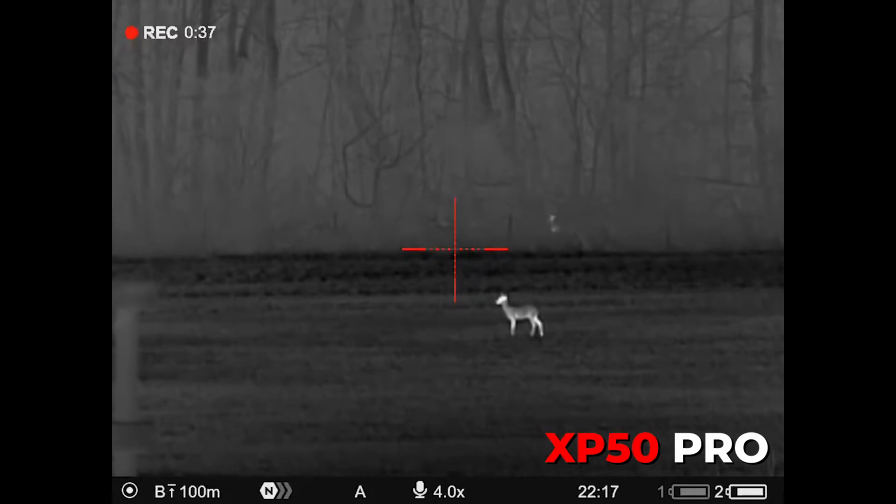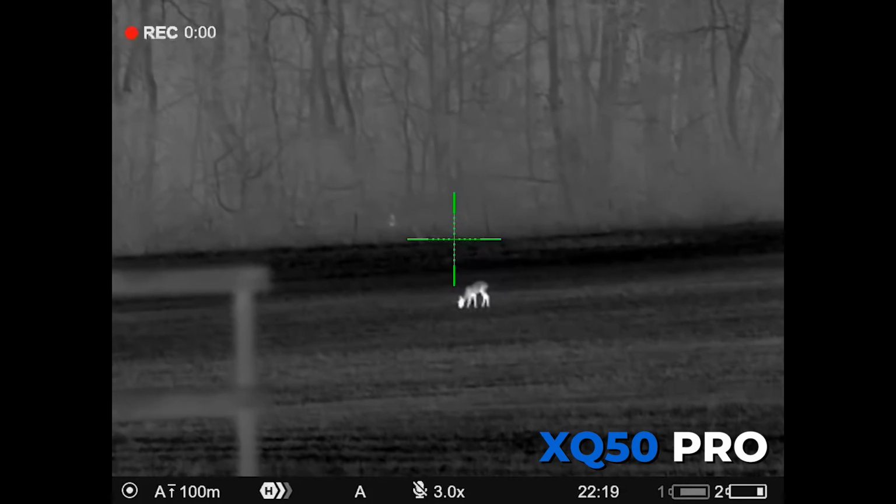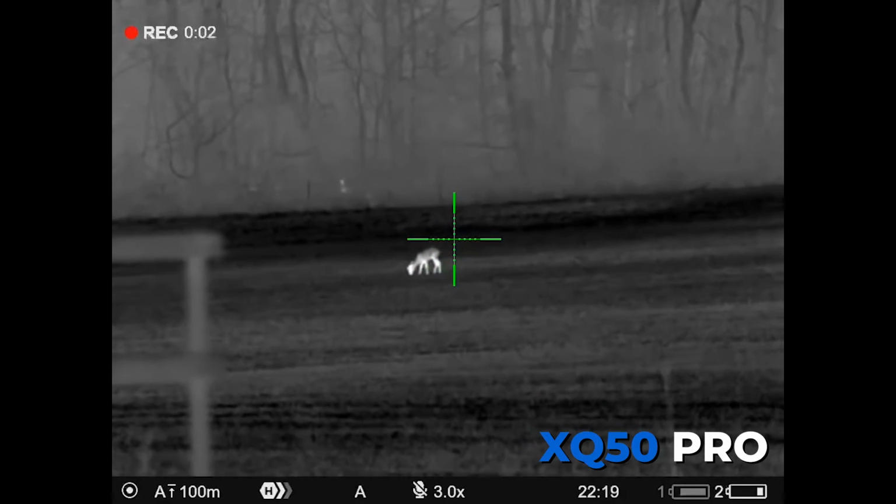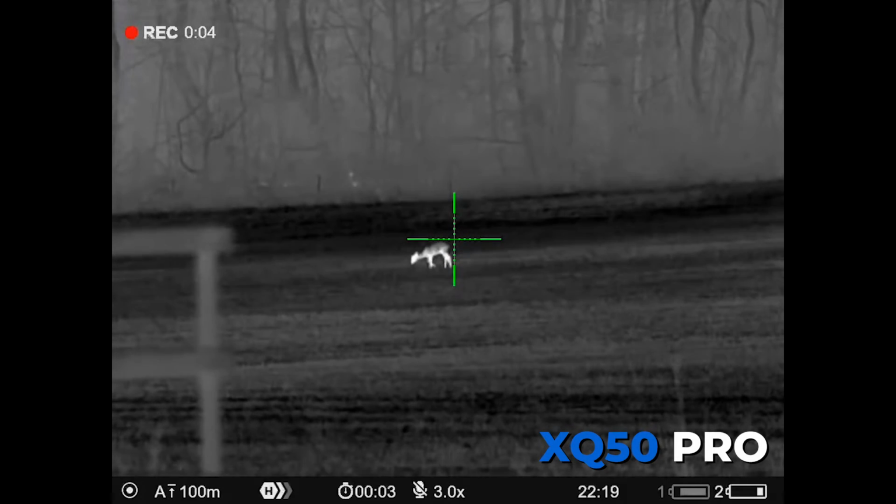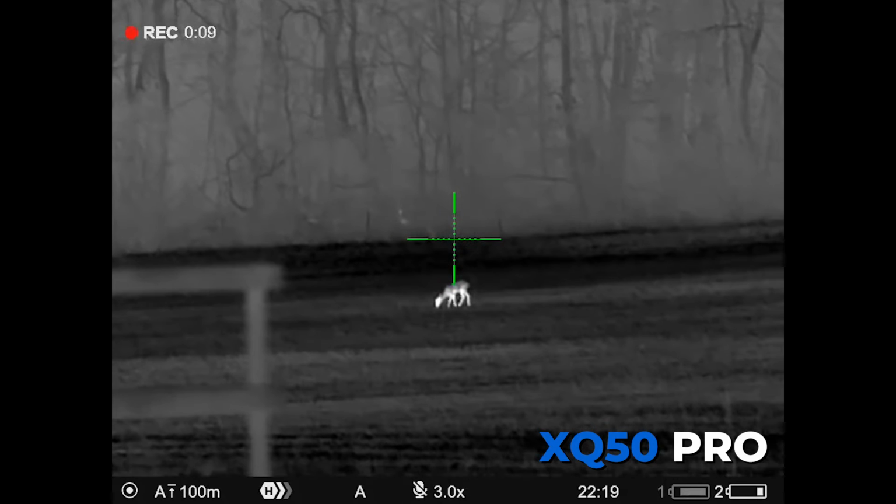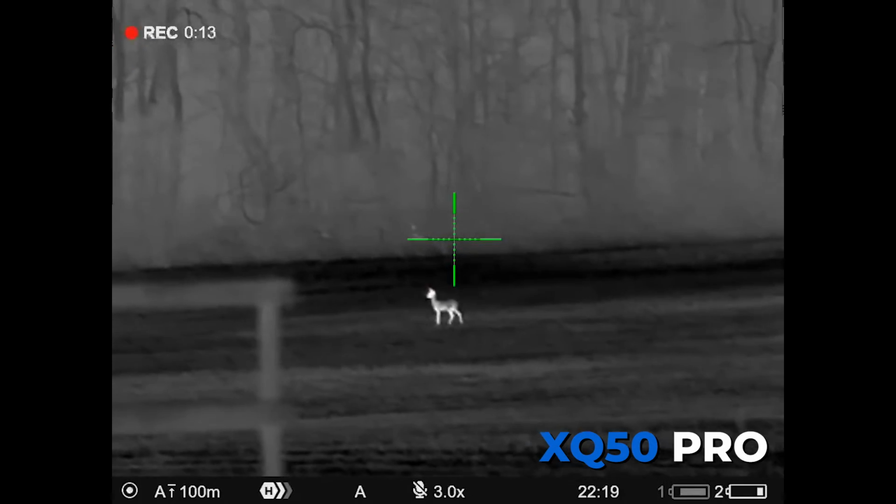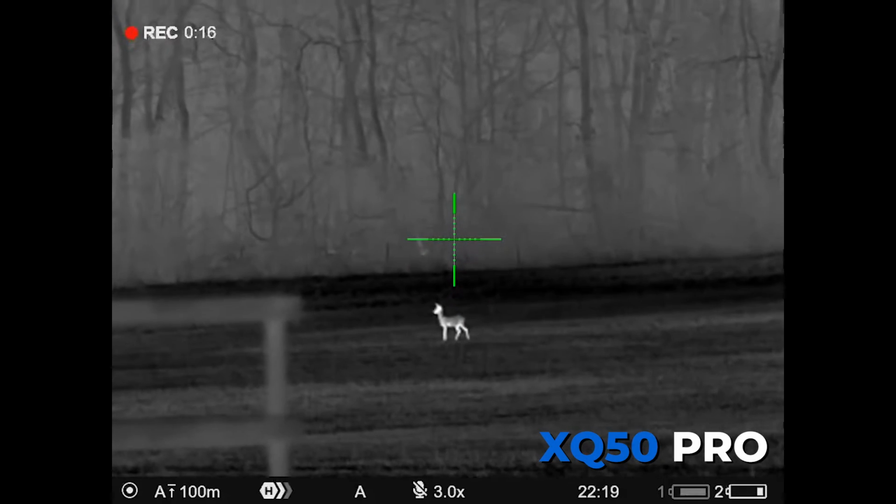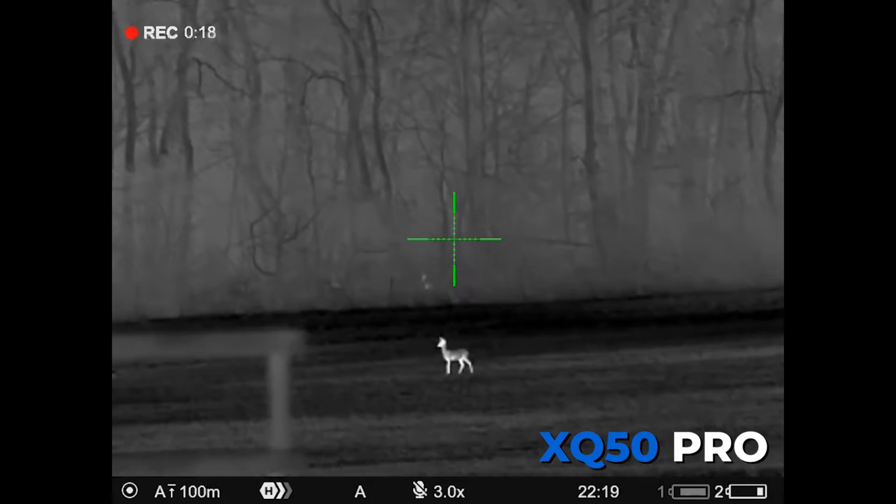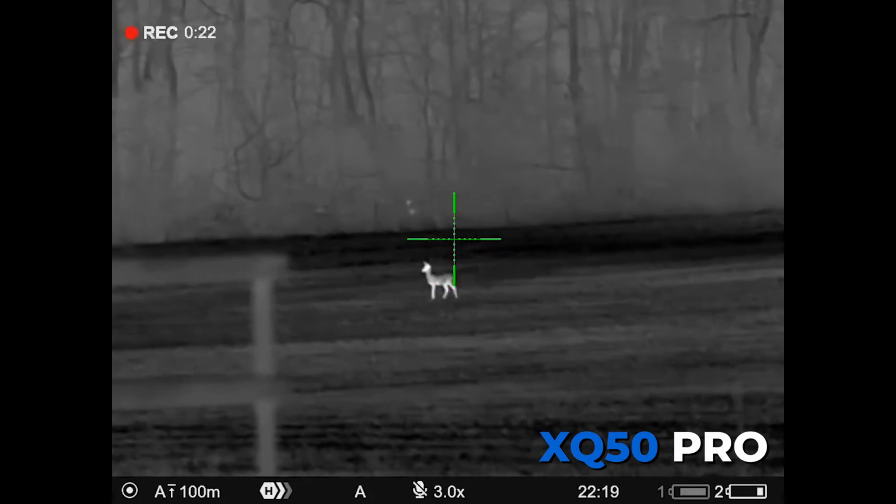All right, the rifles weren't loaded. We weren't trying to shoot anything. It was all about the scopes and seeing how the scope functioned. You'll see, and I think you'll agree, both scopes are at 160 meters. That deer is really clear, and you can see the detail, and you can see it's a roe. I'm not saying you're sexing it at this time of year when the antlers are off, etc. But what you are able to do by looking at it is see it's a roe deer. That detail of the outline and the shape and all the rest of it is really good. And it wasn't a particularly cold night either.